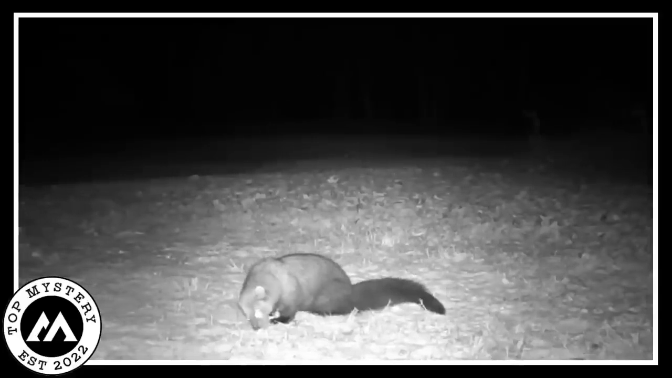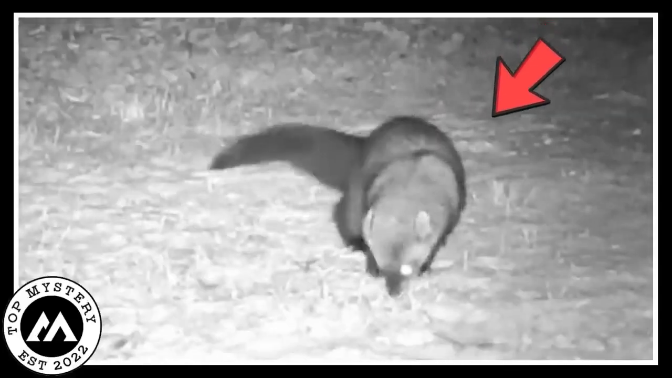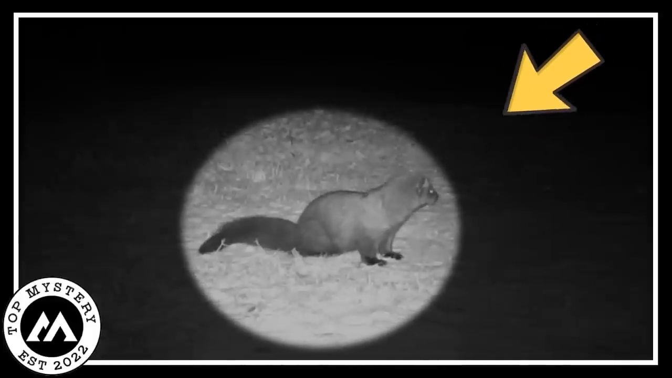Someone had put a watchful camera there, and it silently recorded all the cool things happening at night. The playful mink ran all over, smelling the air and poking its nose everywhere. This little beast was on a mission, moving fast and nimble.